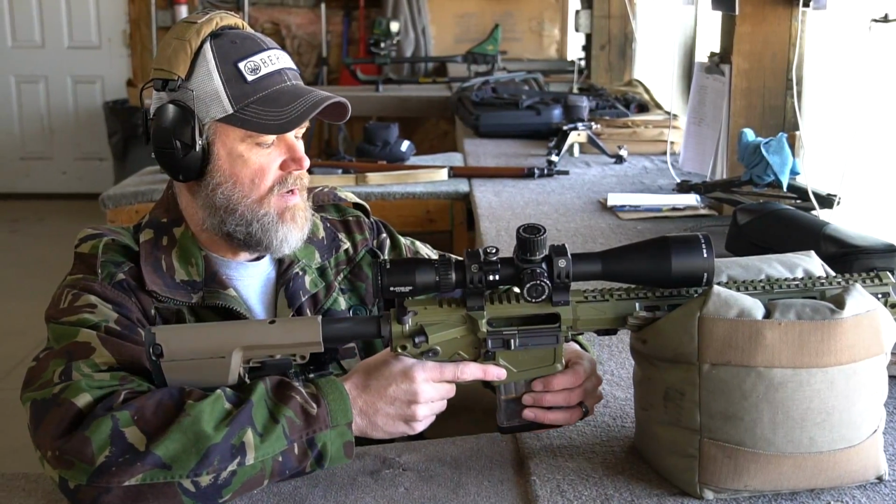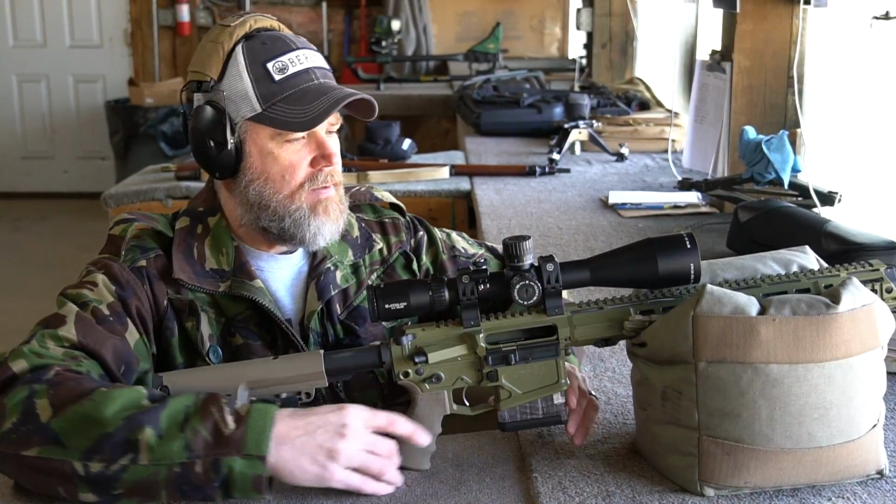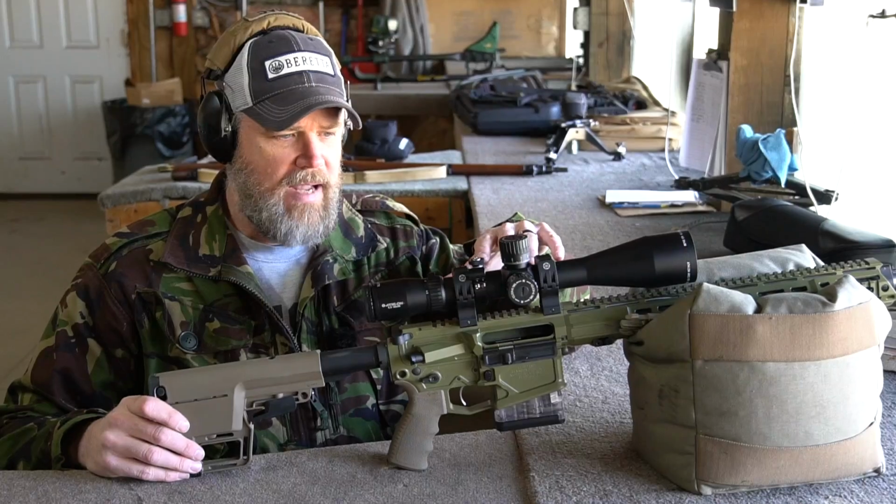So that being said, we have some ammo here that we were hunting with. We're going to go ahead and load this rifle up. And we're using a standard magnified optic.